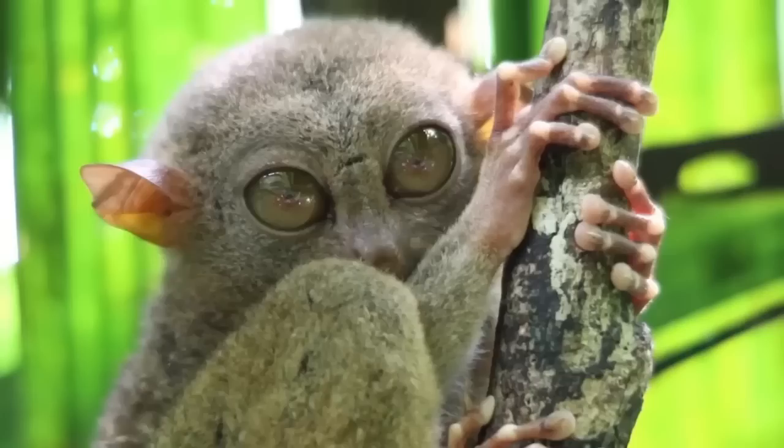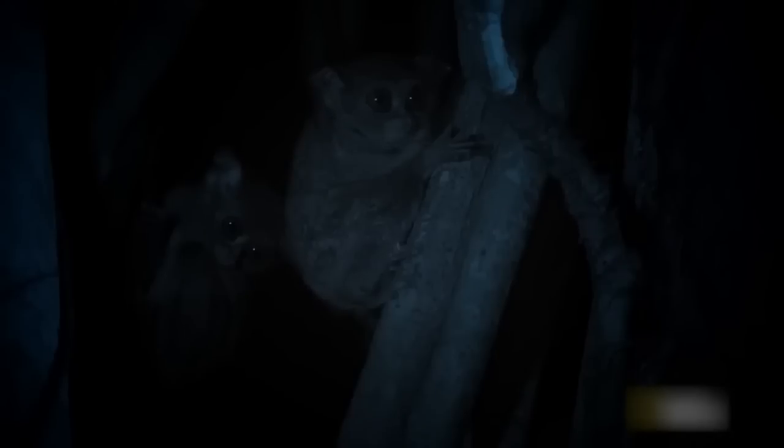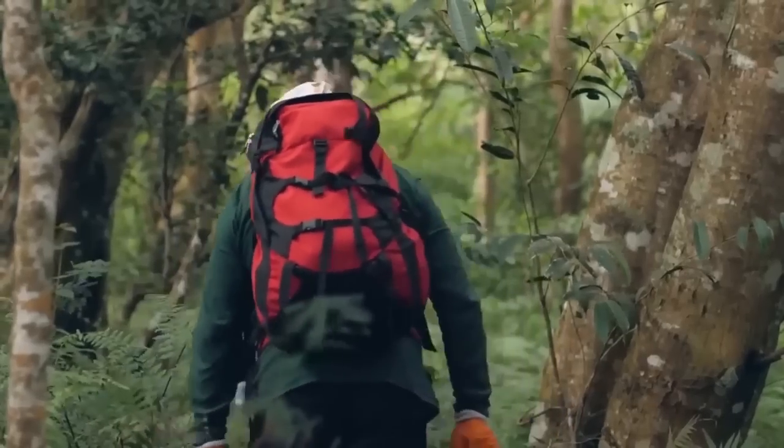The pygmy tarsier, often referred to as the mountain tarsier or less spectral tarsier, is an Indonesian native nocturnal primate. Although it was thought that the species had disappeared in the 20th century, it was rediscovered in 2000 when Indonesian scientists accidentally killed one while trapping rats.